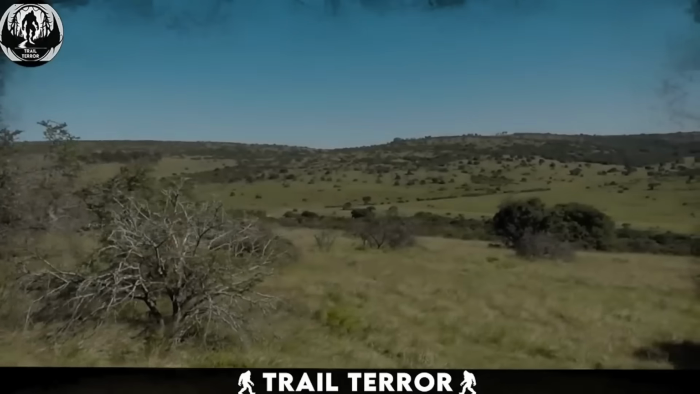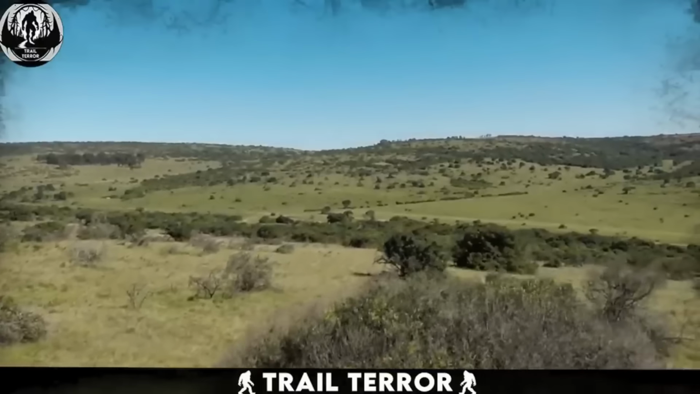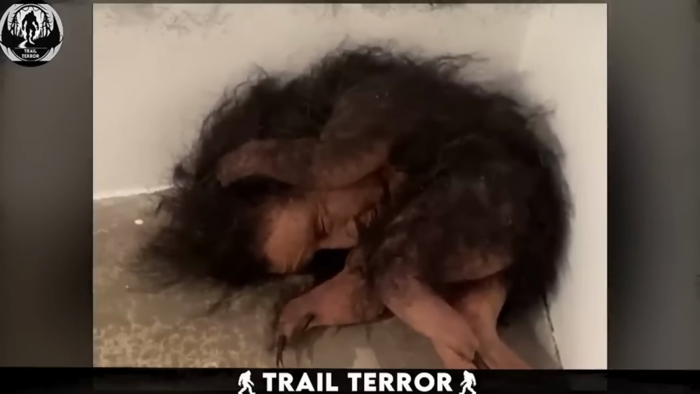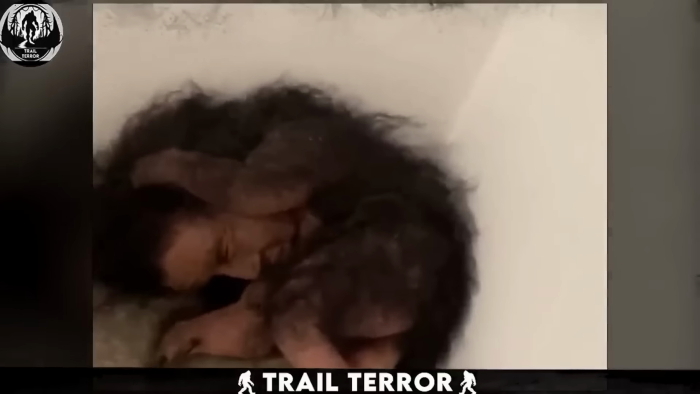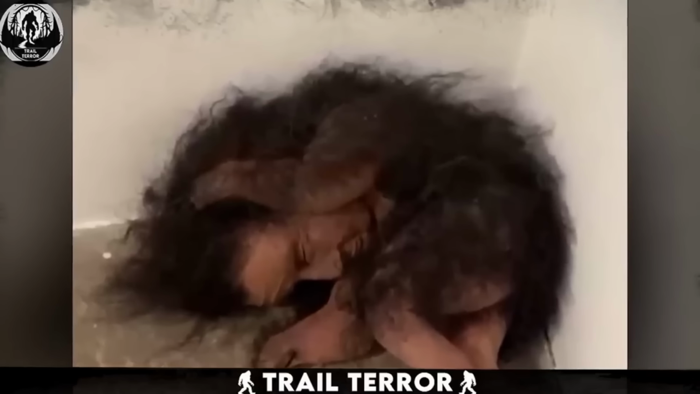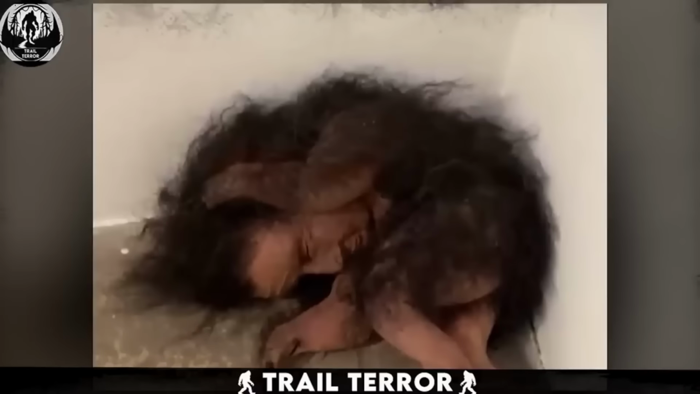Hunters were out on their usual hunting trip in the African forest when they stumbled upon a truly bizarre creature that defies description. This isn't a scene from a fantasy movie. It's real footage captured by our African hunters. The creature before us was found by the hunters, and it is utterly strange and unsettling.